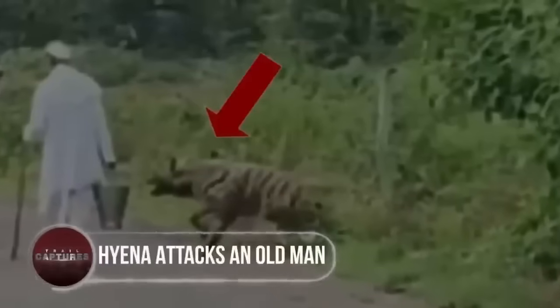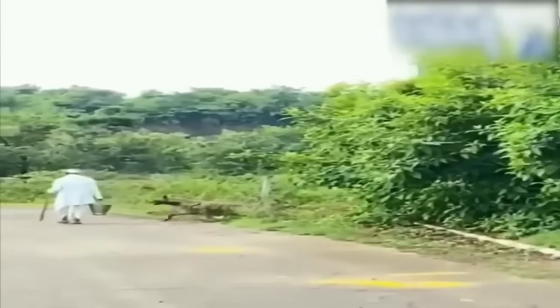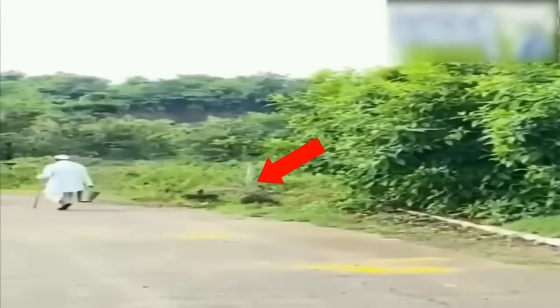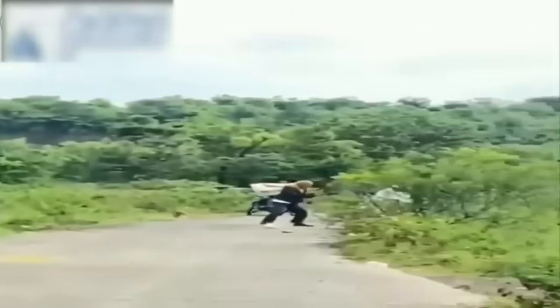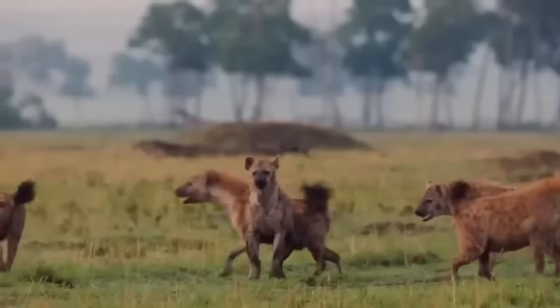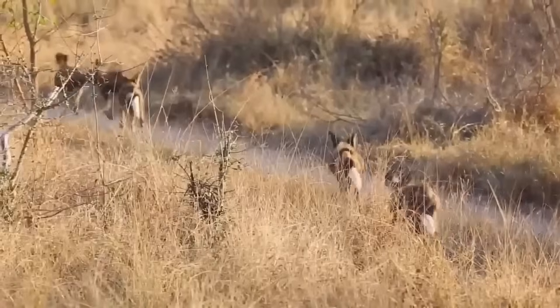Hyena attacks an old man. We have this shocking clip where an unsuspecting elderly man is attacked by a hyena that suddenly appears from the grass. Another man tries to help and uses a stick to fend off the relentless predator. Hyenas are very powerful and dangerous animals that humans should stay away from.